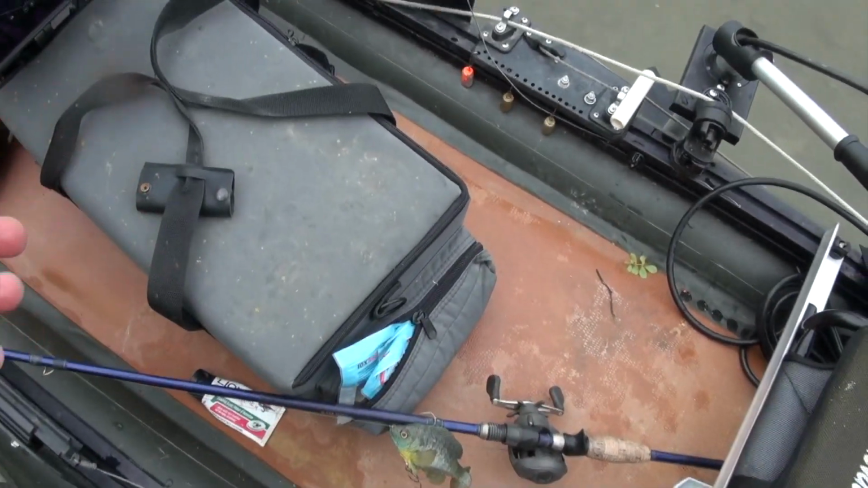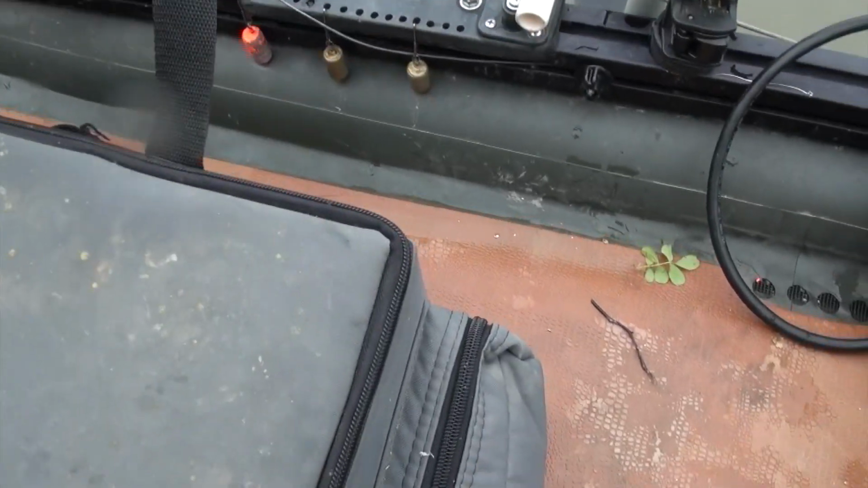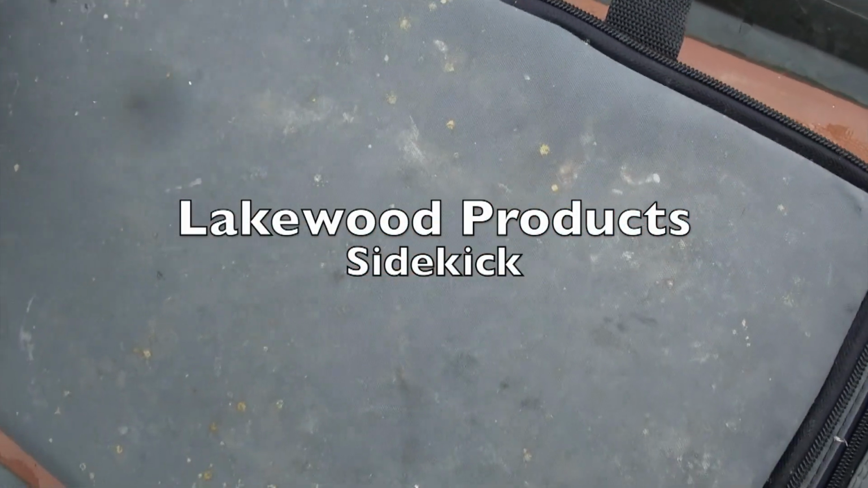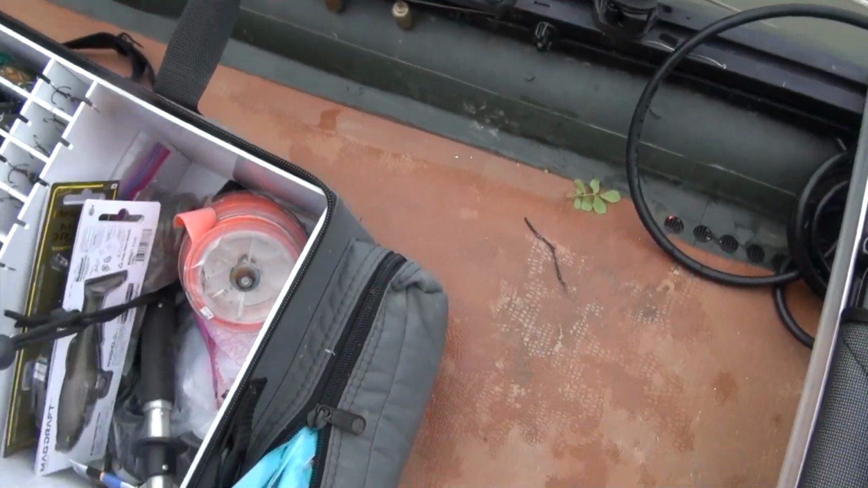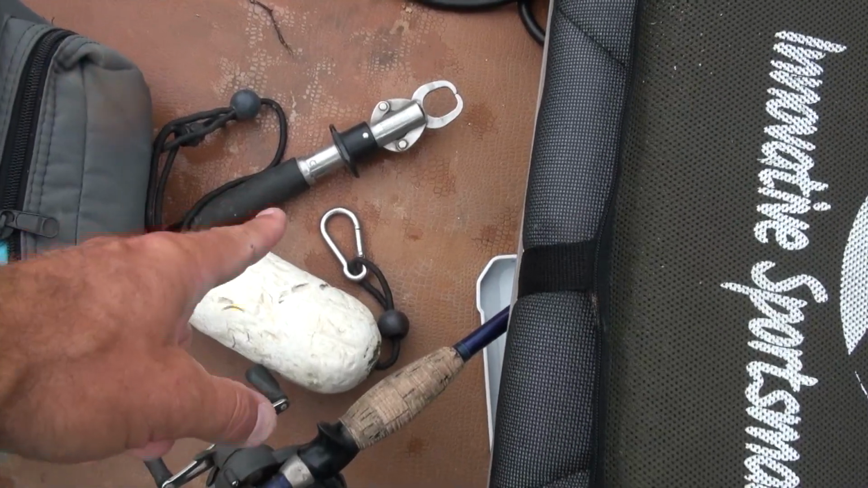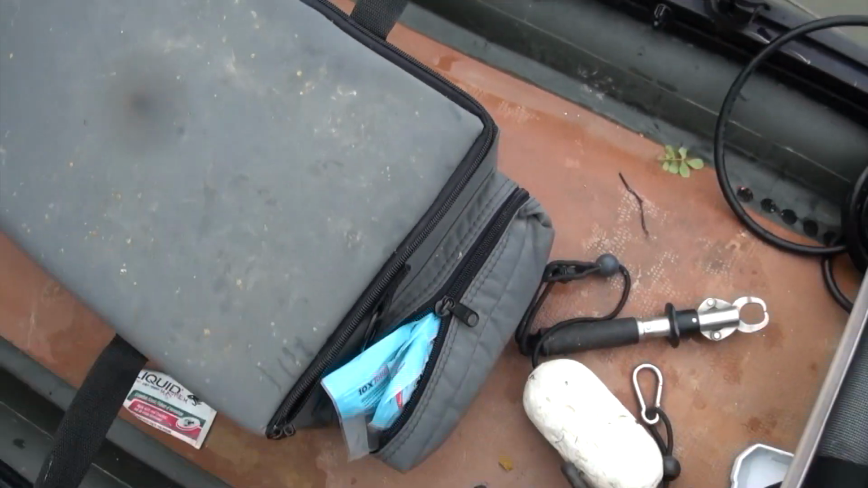I do have this, the Lakewood Products Sidekick, which has really been nice for me using to organize anything with a treble hook. Fits in there really cleanly. I better pull this guy out, because I did forget one thing. I forgot my leverage landing net, so my Boga Grip will play prominently in today's trip. So this has just been a really nice thing to have right here in front of me.